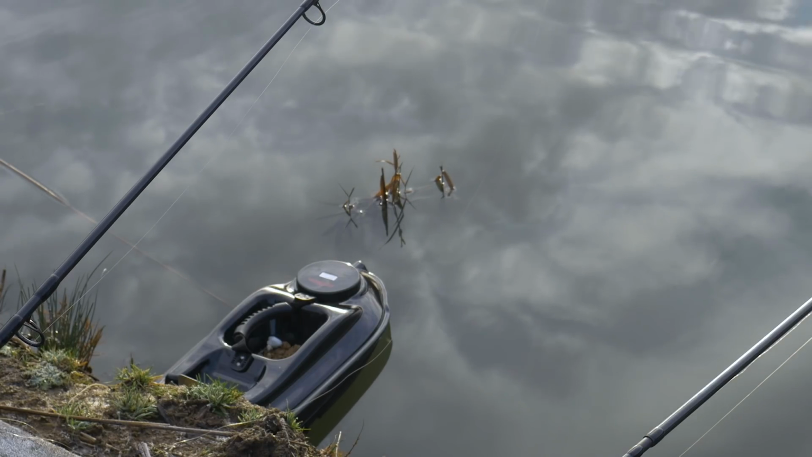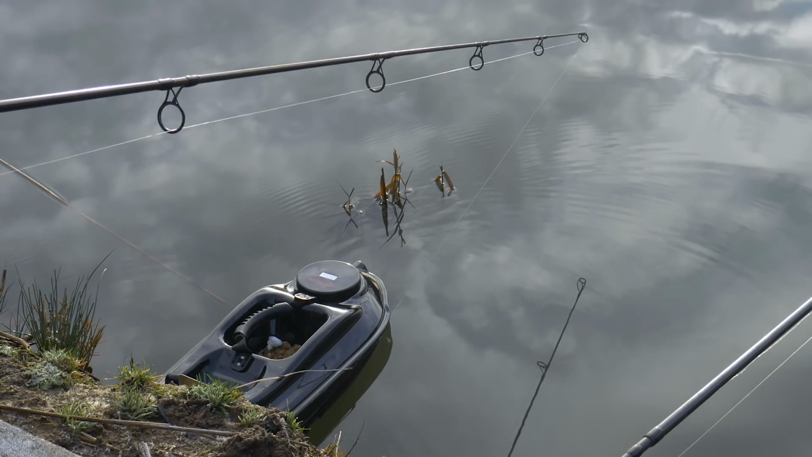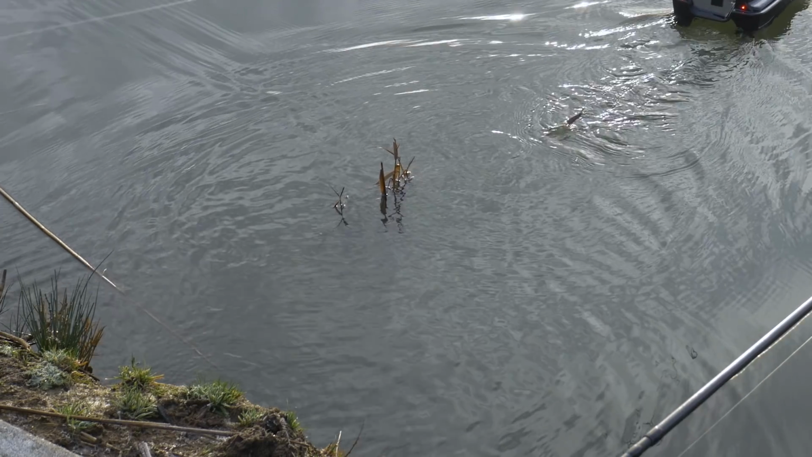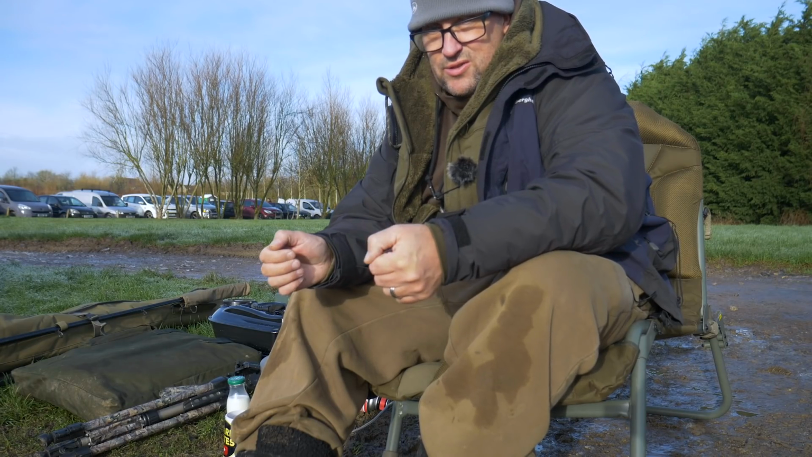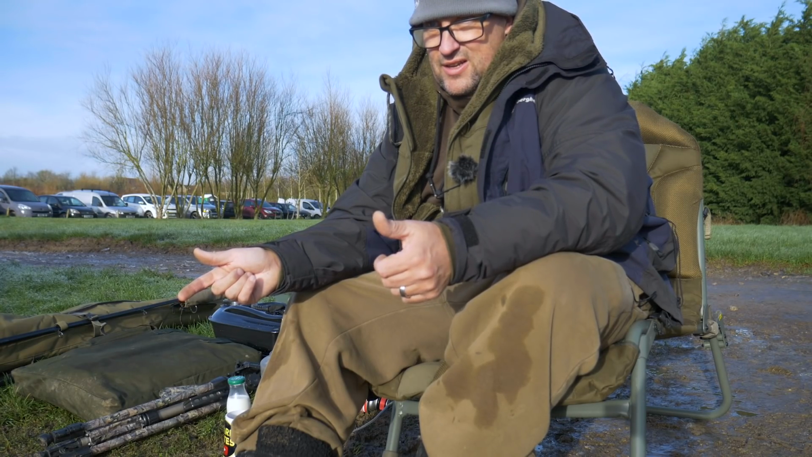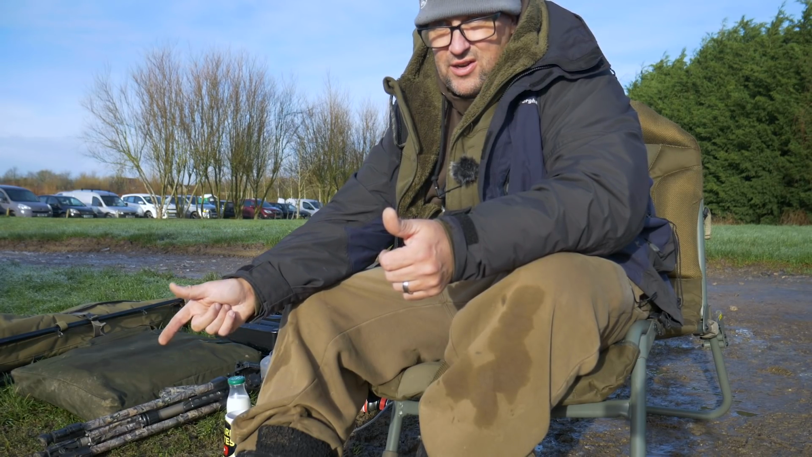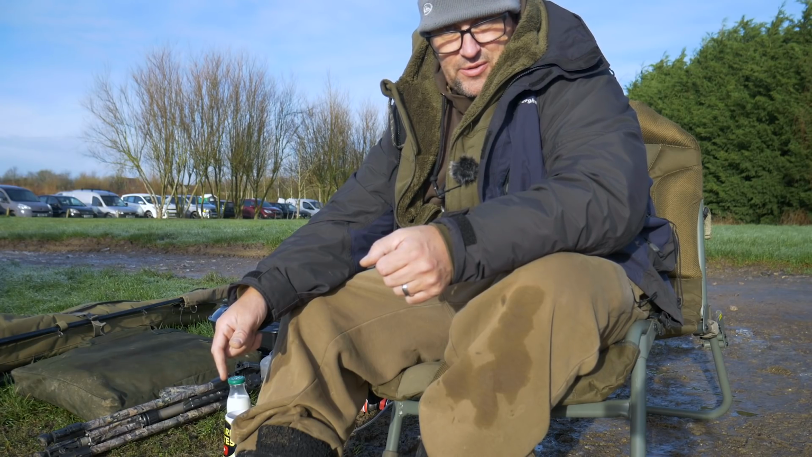So with the other hand you can hold the rod while you're controlling the boat. Very impressed with the boat, very easy to use. Use it one-handed, you can hold the rod in the other hand, get a finger on the spool just to check the line, and yeah, drop the bait and bring the boat back while you're sinking the line in the rod. Yeah, very simple to use, very easy. So we'll see how I get on with that.